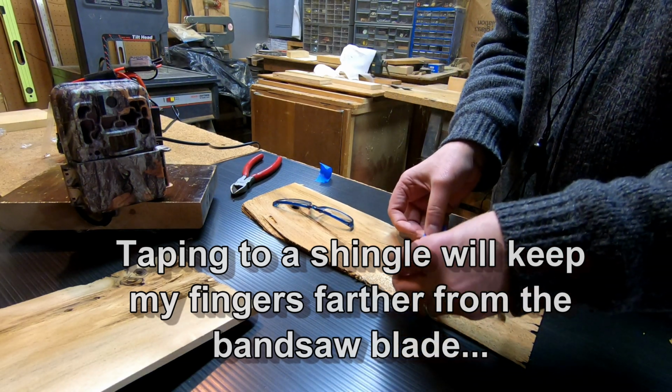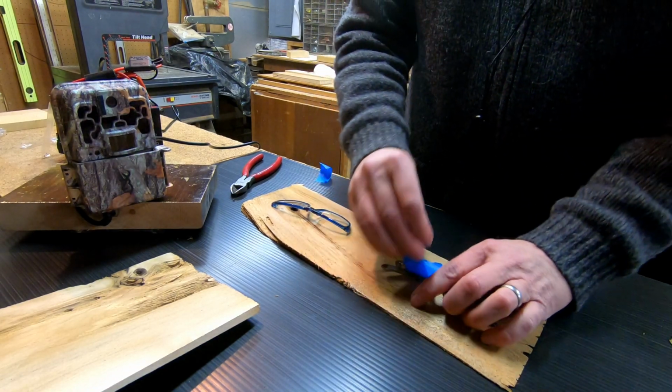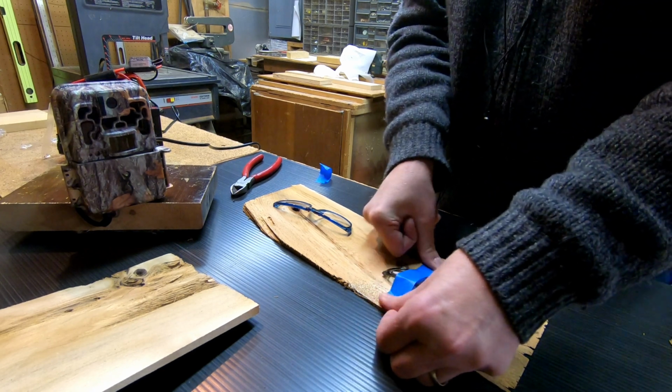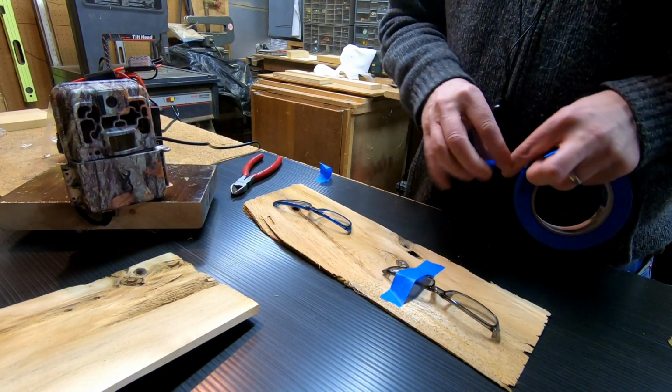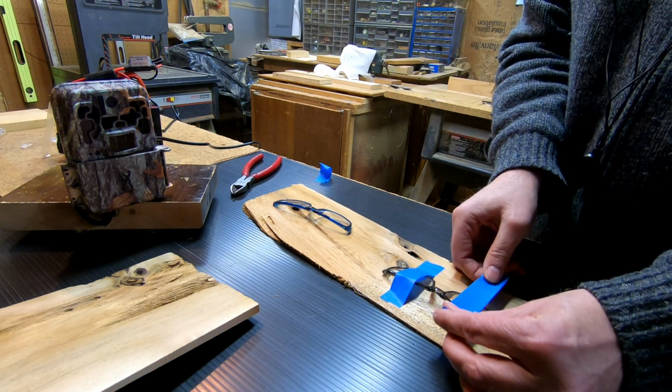And once I'm done doing this, what I'll do, whoa, I didn't actually get that centered right. I'm so busy worried about having it lay down flat. It's not exactly secure right there. All right, I'm going to go a little bit longer with this.